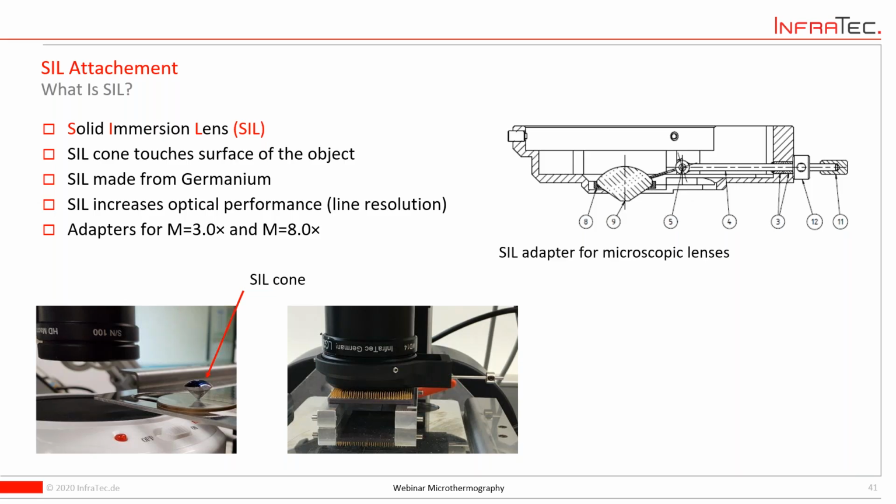To add one point, we have these kind of products in our demo pool. Also these kind of special attachments and accessories. So feel free to ask for a demo or even for a rental to really find out what is necessary. We have our own lab here in Dresden, so it's also possible that you send us a sample of your product if this is possible, and then we will do some comparisons of lenses, what the actual results are, and then we will find out together what's the solution for you.